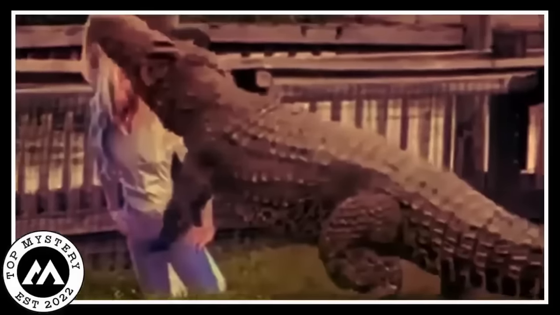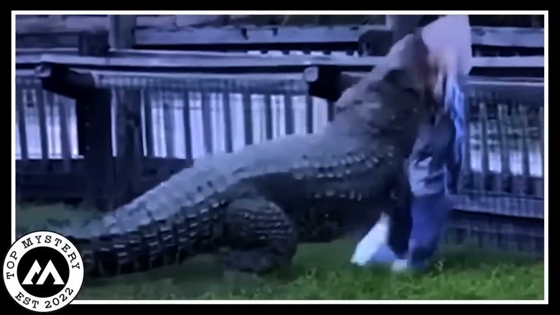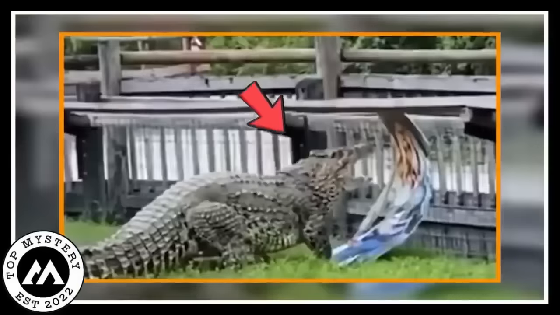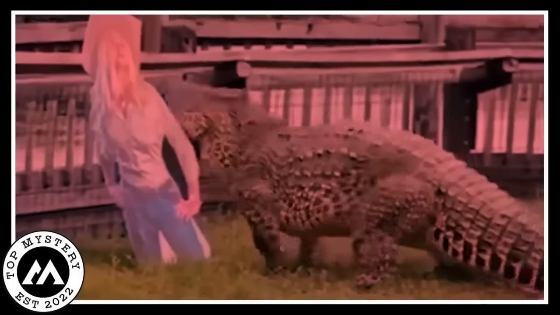The trail camera caught the whole scene. This gator launching an attack on a harmless piece of paper. Imagine that. It's like he mistook a poster for a human threat. The poor thing was just standing there all straight, minding its own business. The alligator must have been like, no way, I'm not letting this potential danger stare me down. But surprise, surprise, it was just a poster, not a sneaky human.